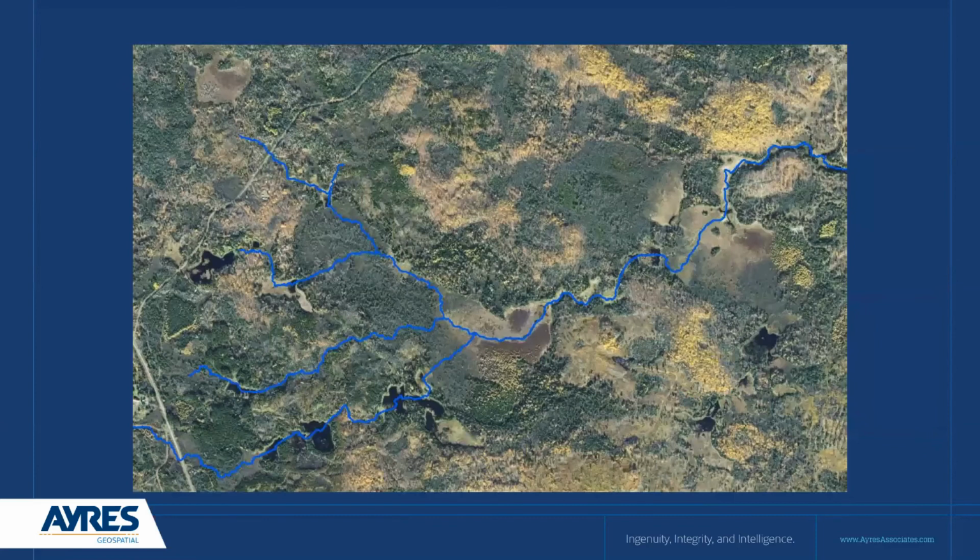And this is just one example of a stream network in the North Woods. We have some aspen growing that's showing in yellow. We have also some tamarack and black spruce swamps. And we have a LiDAR derived stream channel flowing through the center here in blue.